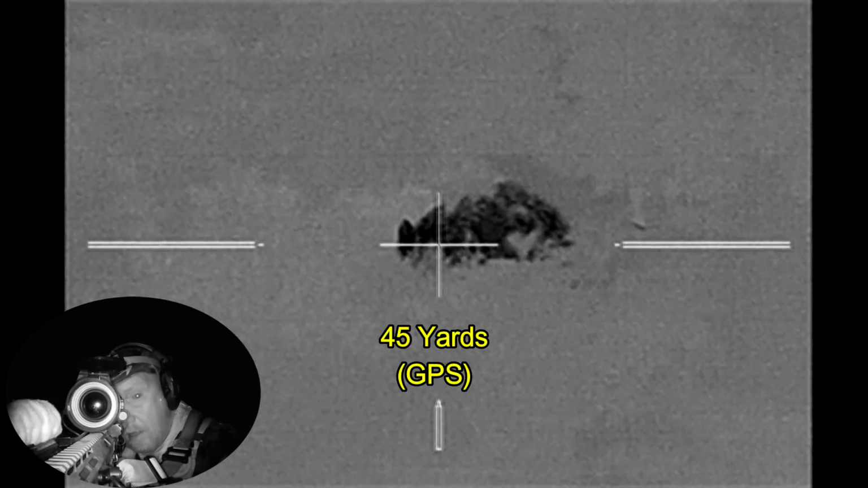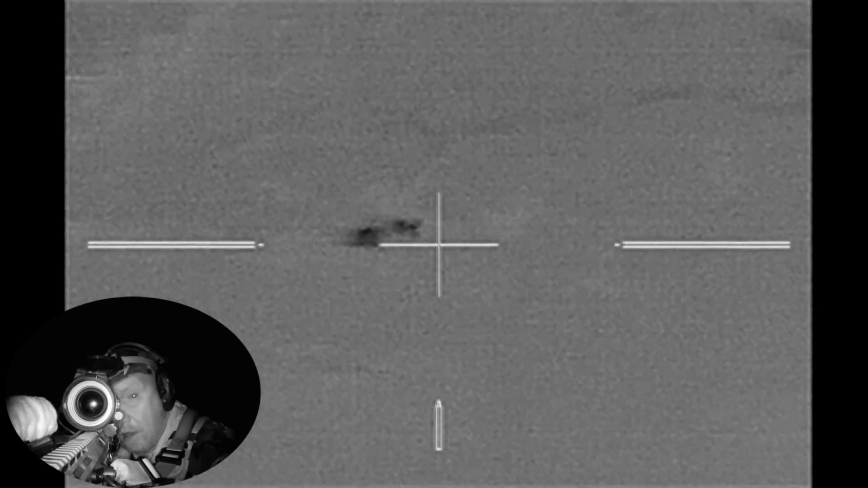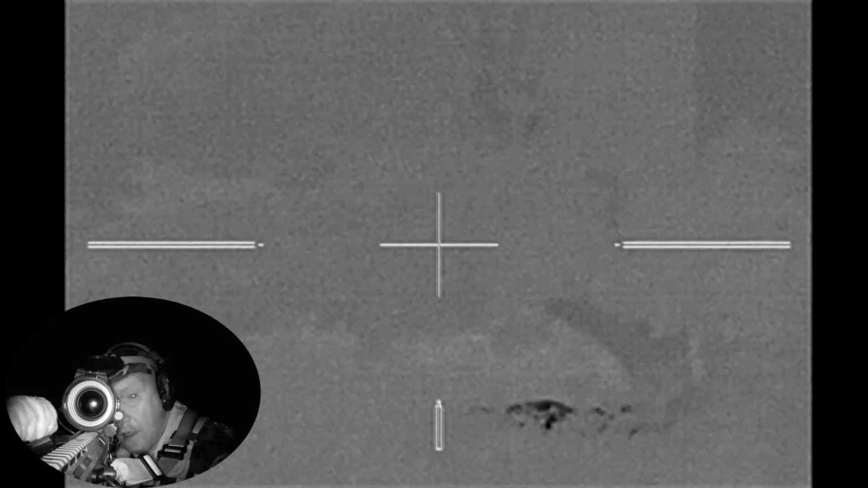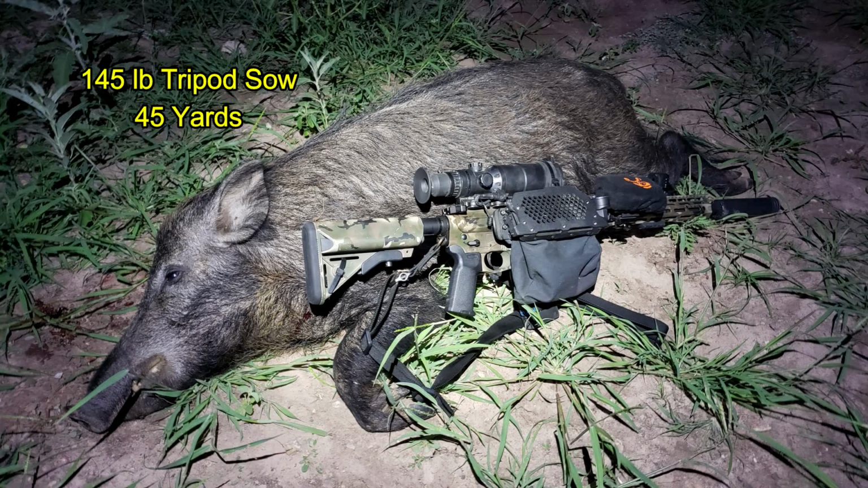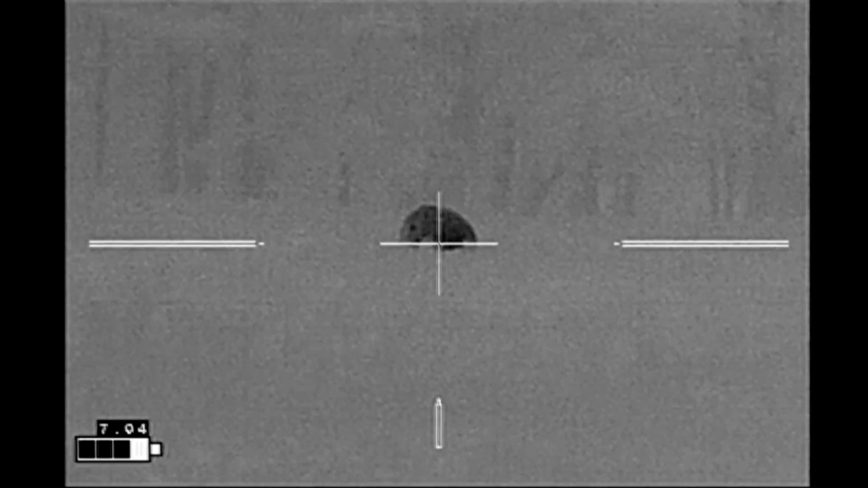Alright, here we go. She goes right down, and of course the other hog is going to run, and it gets behind the vegetation, and so I don't have a shot. The sow was good size, coming in at 145 pounds. She had farrowed, but she was not currently pregnant. Moving on to the next property.